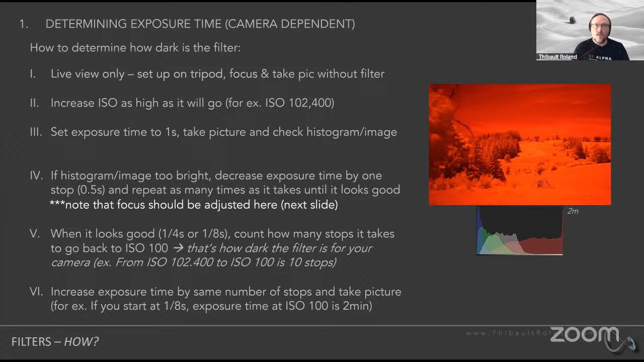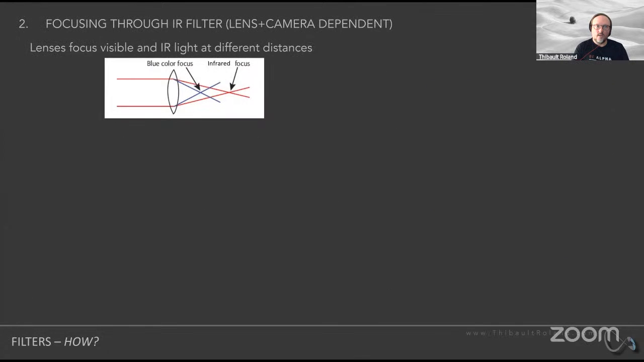Now, there's another thing that you need to keep in mind when it comes to infrared, and this is true whether you're using filters or converted cameras. But for converted cameras, what you see is what you get, so you don't have to actually jump through the hoop that I'm going to present right now. What happens with infrared light, and again, remember, I'm a scientist, I like my graphs. What I'm showing you is basically a lens, and light is coming from the left side, and it gets focused on the right-hand side.